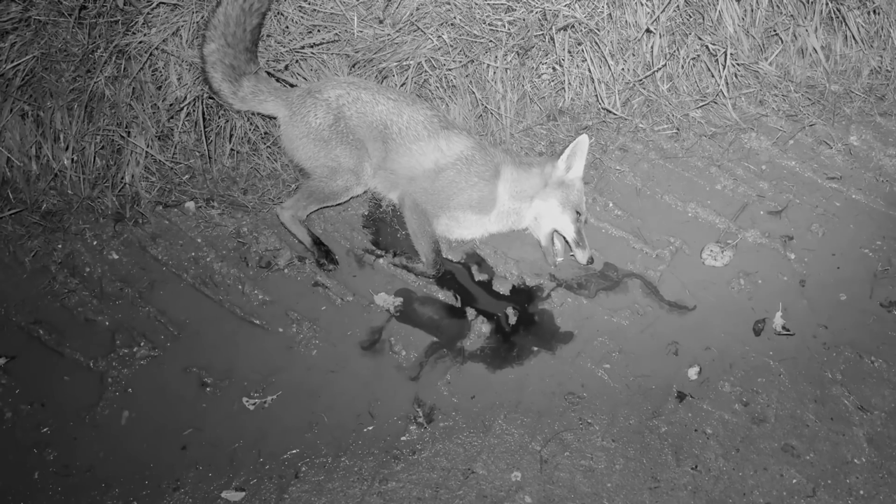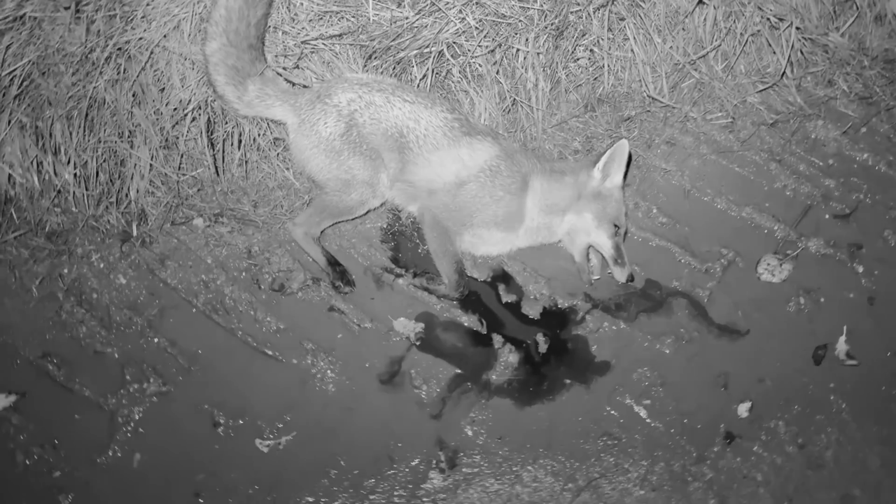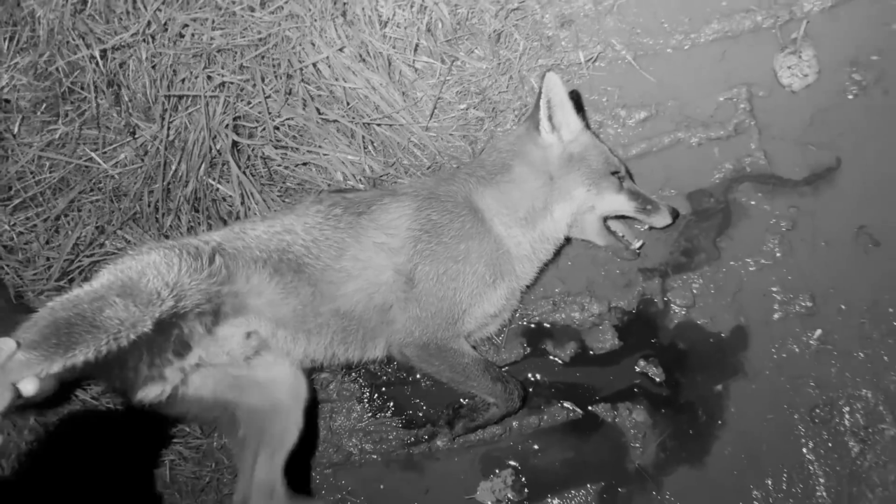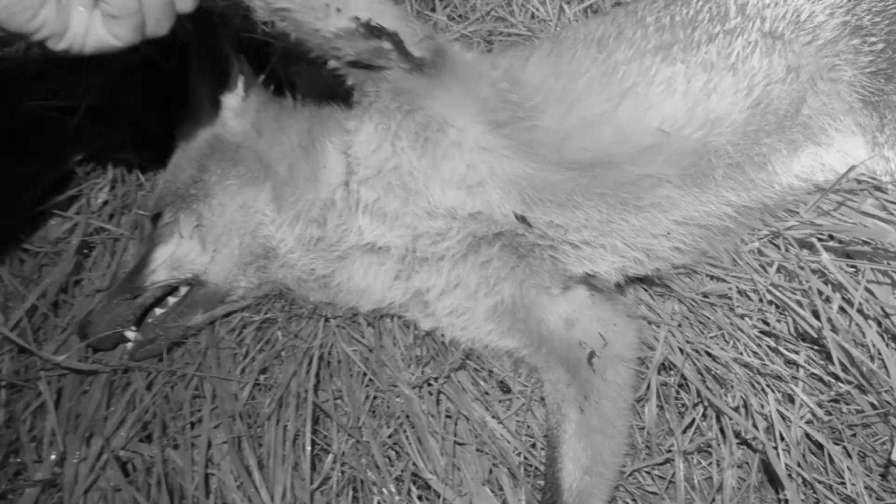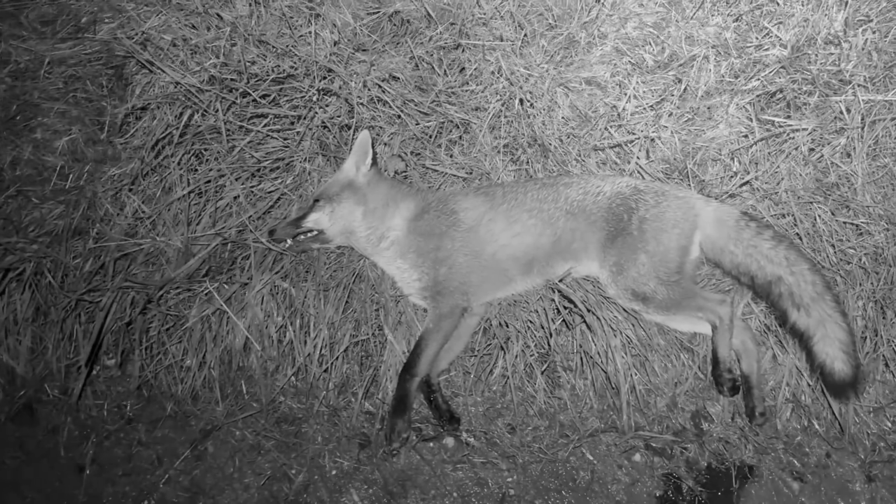Well, I would say that was straight in the heart, judging by the amount of blood there is. Yes. Straight in the engine room. That wasn't going anywhere, was it?